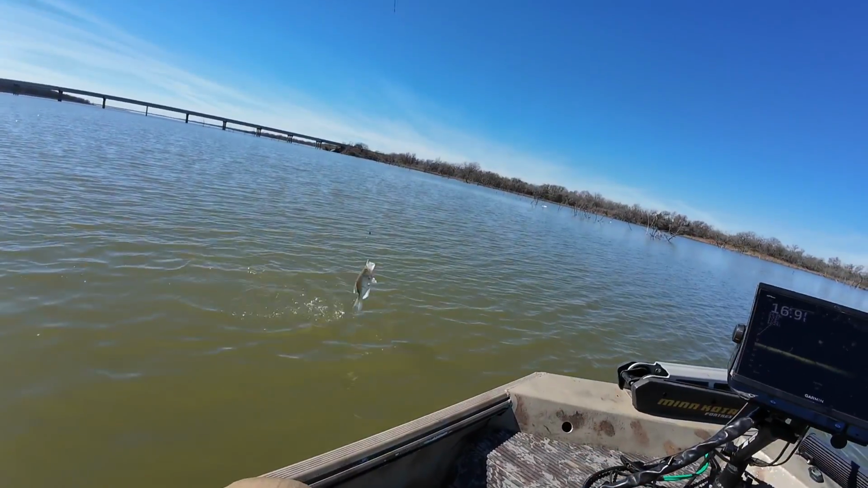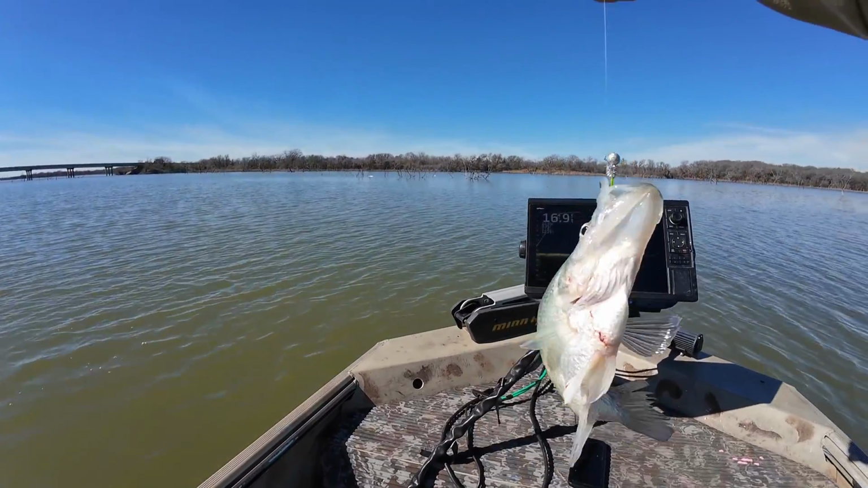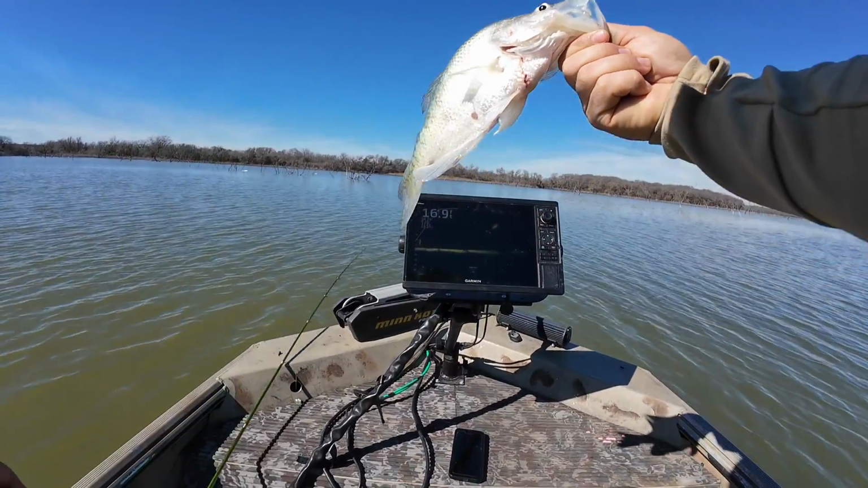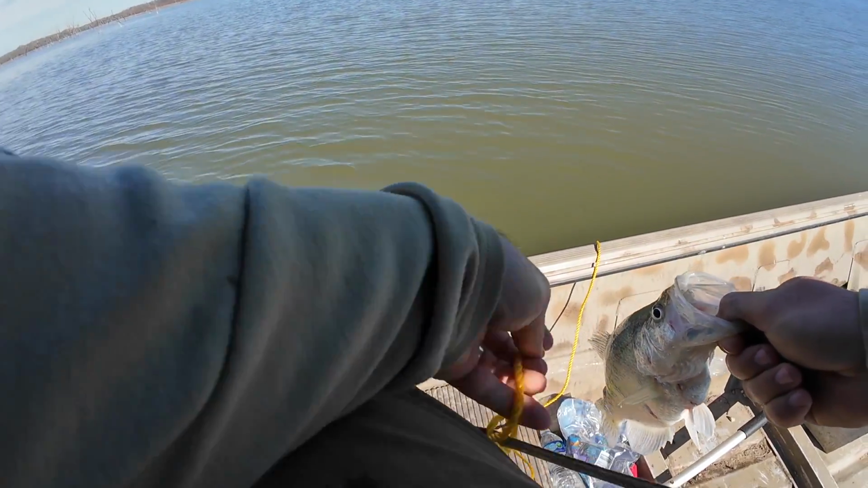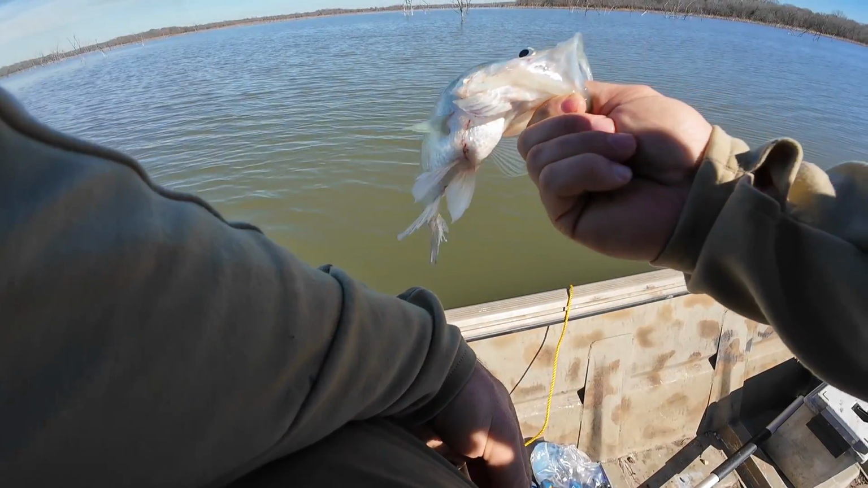Well, guys, we're having to do a lot of moving to find these fish, but scrounging out a few. That one's all tore up. He got turtle bit or something. I don't think they get bit by turtles, but he definitely got chased by something because he is wrecked.